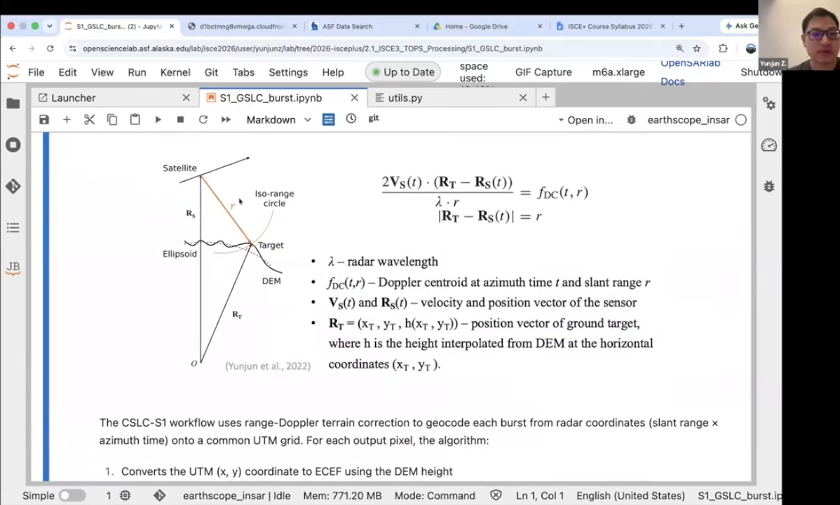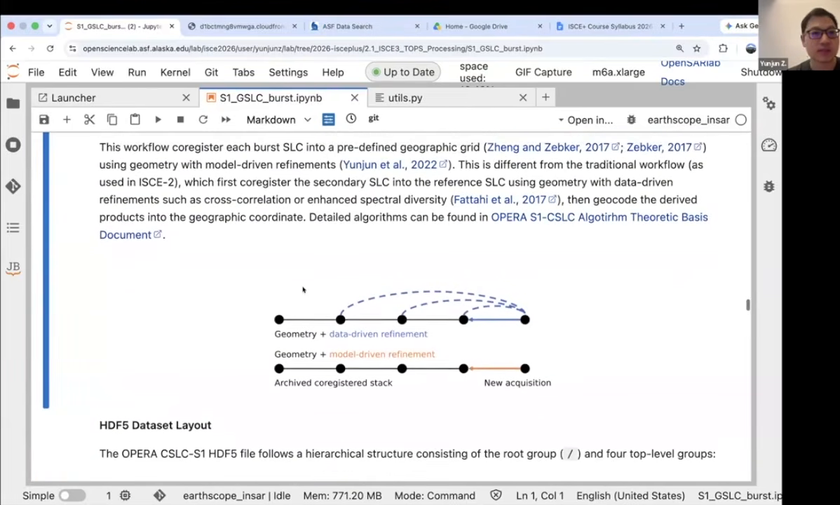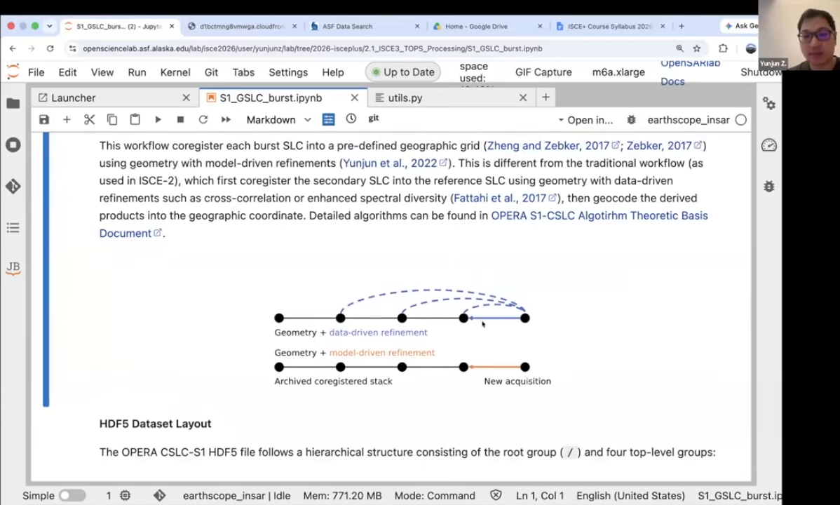And afterwards, for the atmospheric delay and ground motion, this extra time delay, we're not really solving that using exact math and physics, but using a data-driven approach such as cross-correlation or enhanced spectral diversity, which can estimate the bulk delay or the bulk offset in range and azimuth directions between the two SLCs. So when we do that, we're basically aligning one SLC into another one, which is a relative alignment.